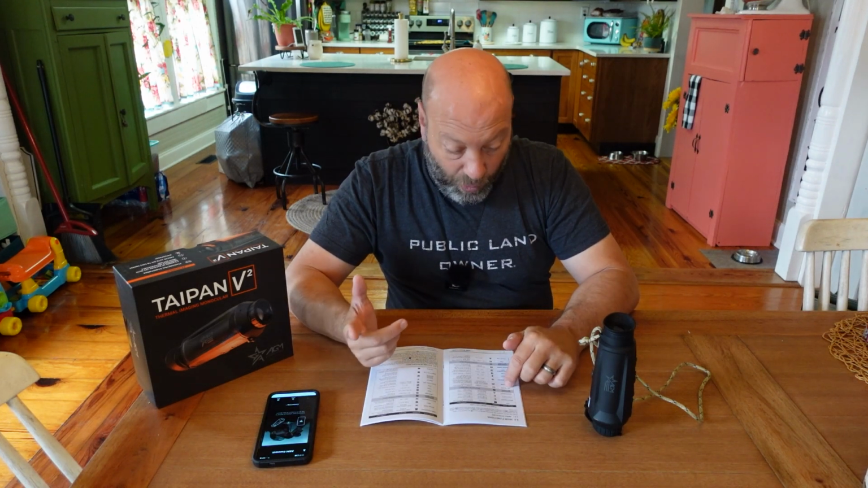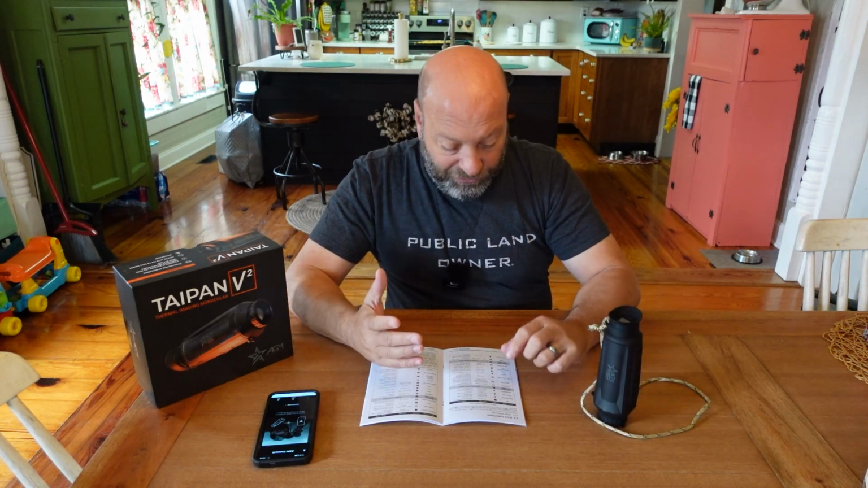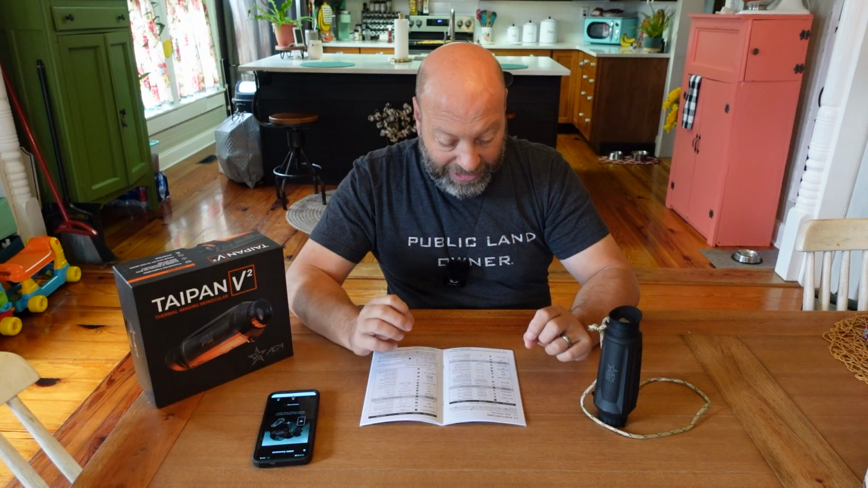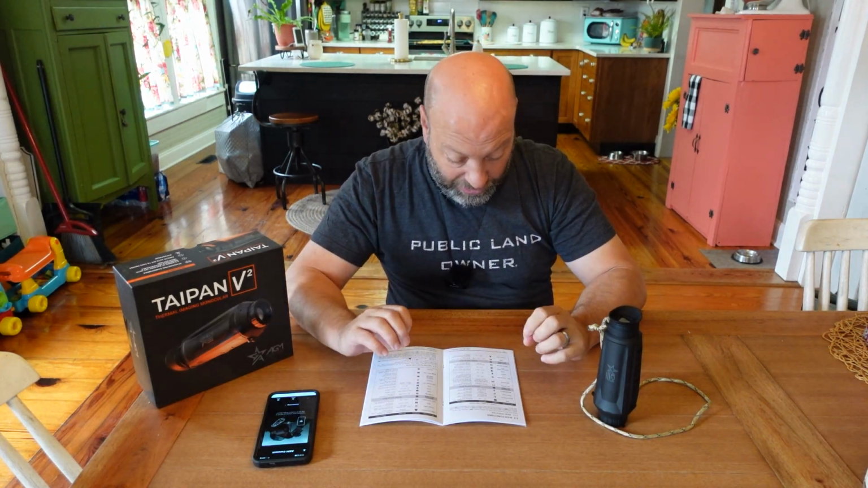You got your network for Wi-Fi, which is set up so you can run it through the app on here. It does have a measuring system in it. Its targets are deer, gray wolf, brown bear, and a custom. Basically, you put the edge of that animal on there and you kind of eyeball it. It's going to give you an approximate distance. I don't play with that too much.